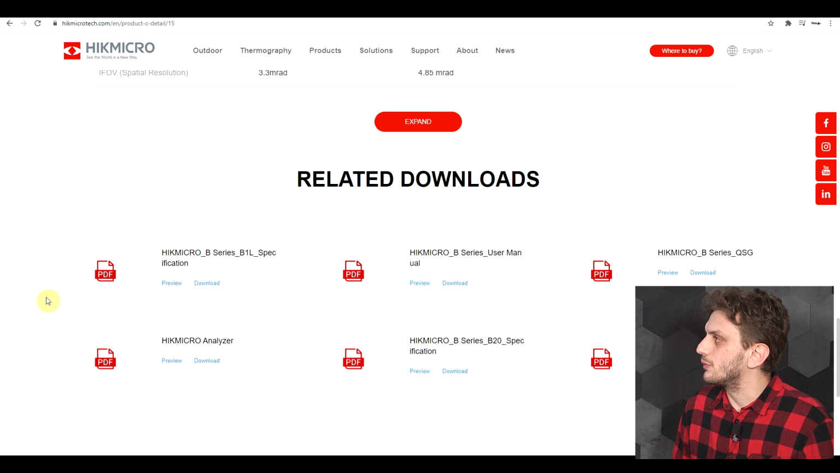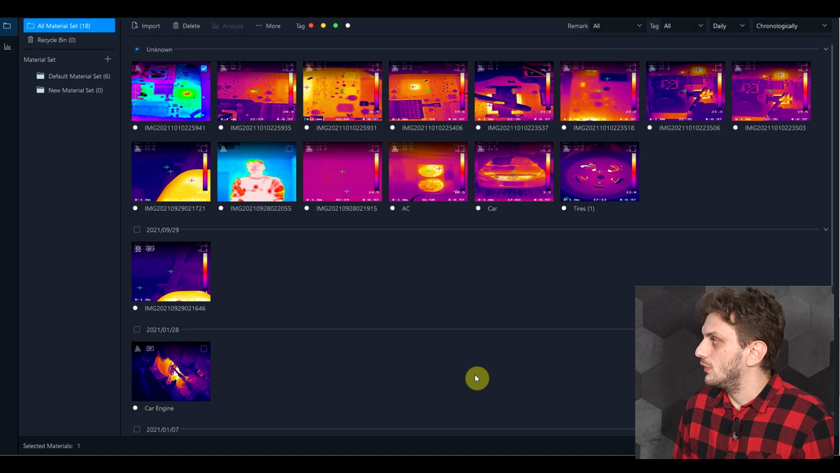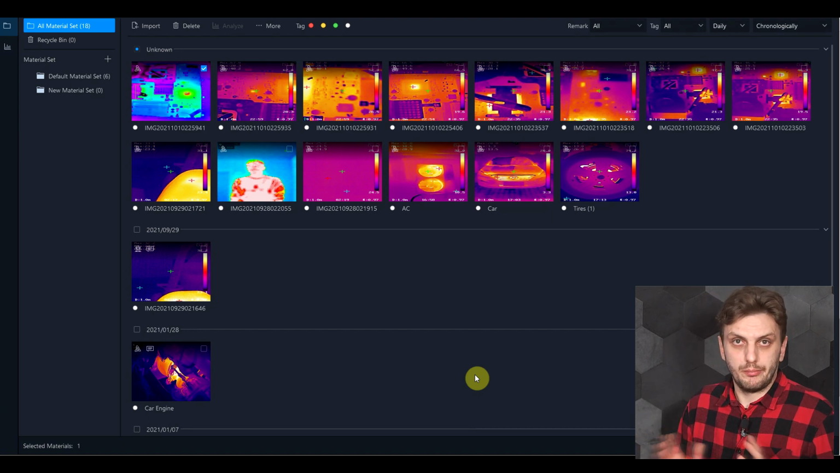Now, half the value of any infrared product comes in the supporting and post-processing software. So other than the HIKMICRO viewer, we also get the HIKMICRO analyzer software. So you can get this from the manufacturer's website, so you can simply download it and you can install it and try it out without buying any product.